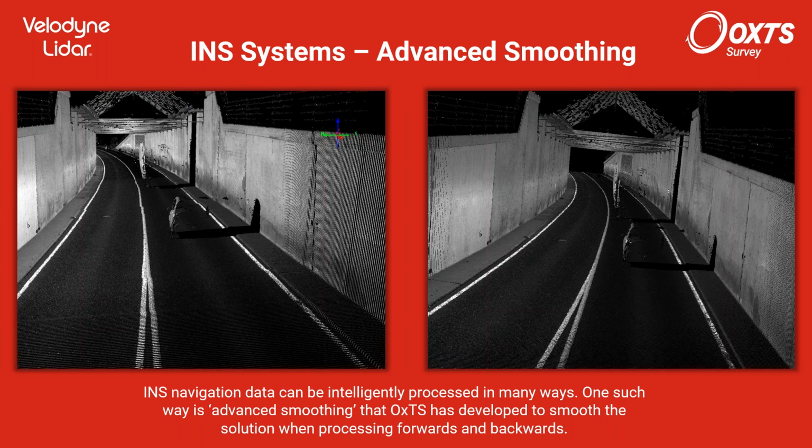And this is similar to the previous picture with the GPS and the GLONASS, except in this case, we are in a tunnel, so there's no GNSS here. And what we are looking at are post-processed data sets, the same raw data, just processed with and without this advanced smoothing algorithm.